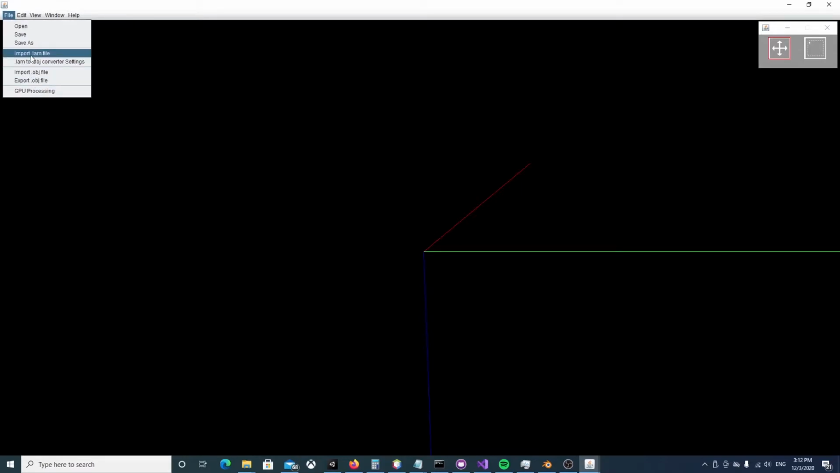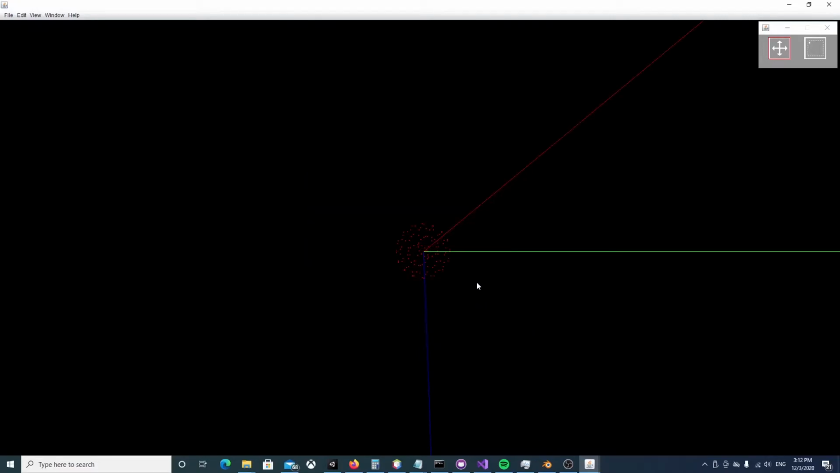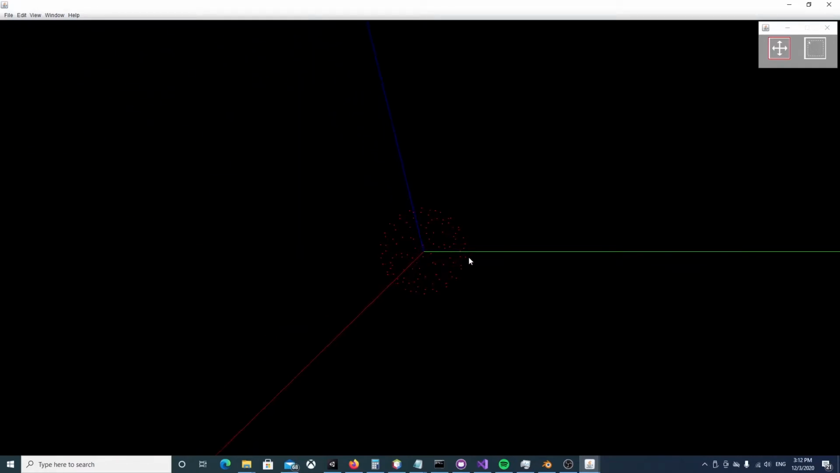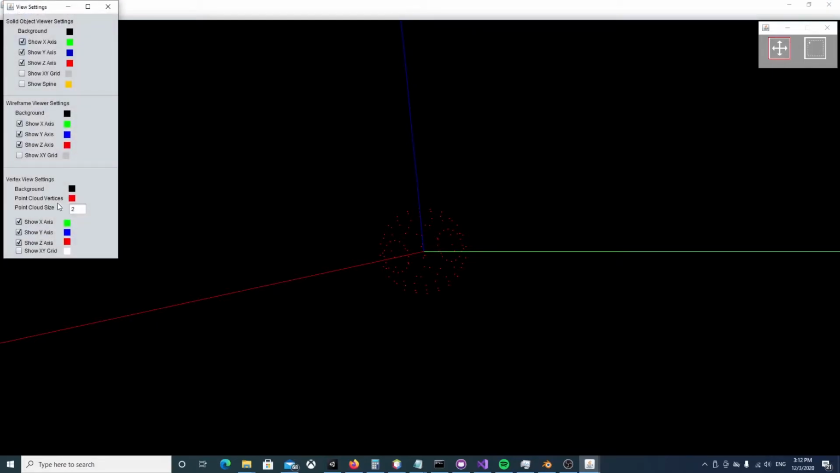So I'm going to show a LAM file that we created to test our program here. It's a sphere that we just created for testing. There's that sphere. We can scroll in and see it closer. This is also customizable. So I can go into the settings here and I can change the point size.